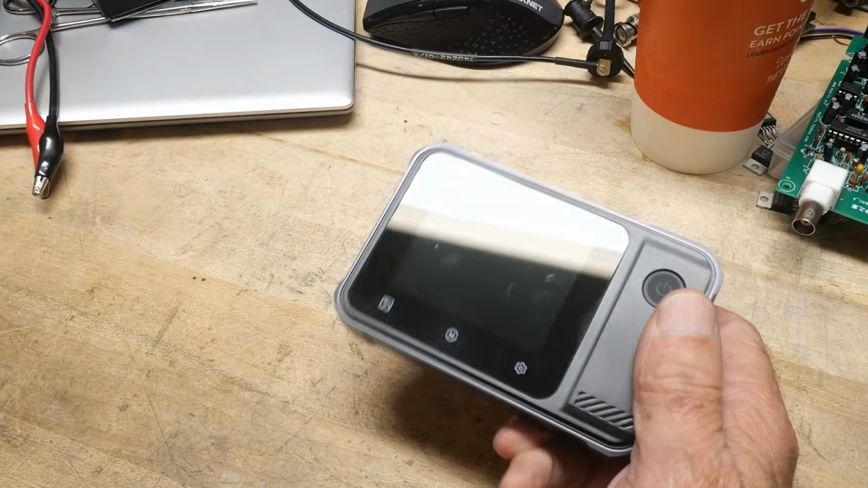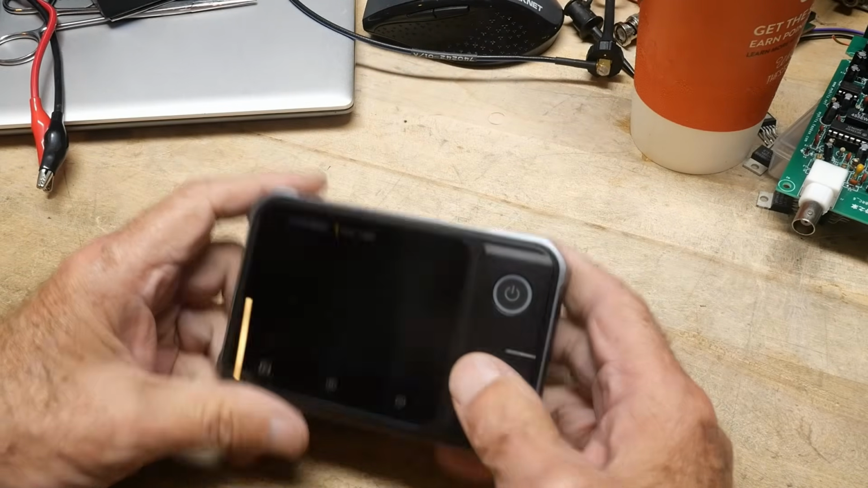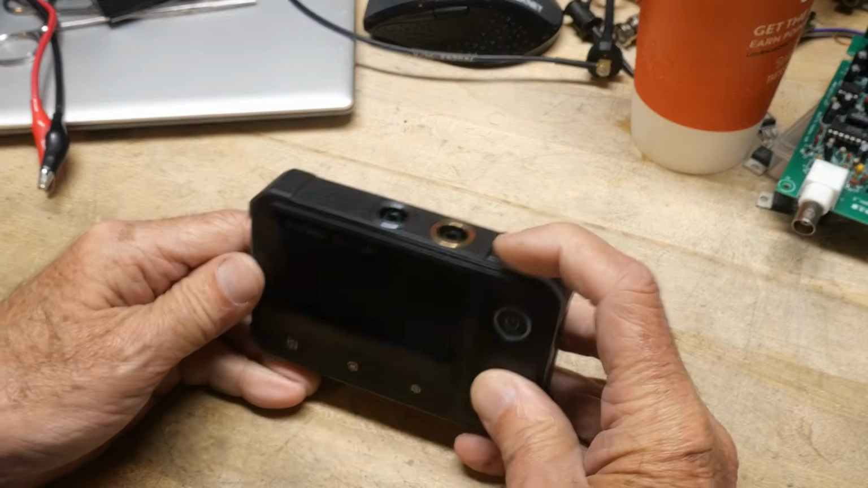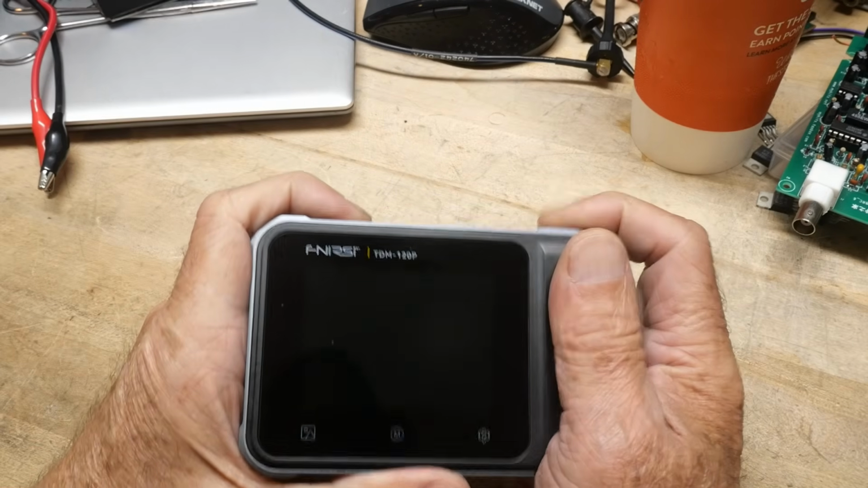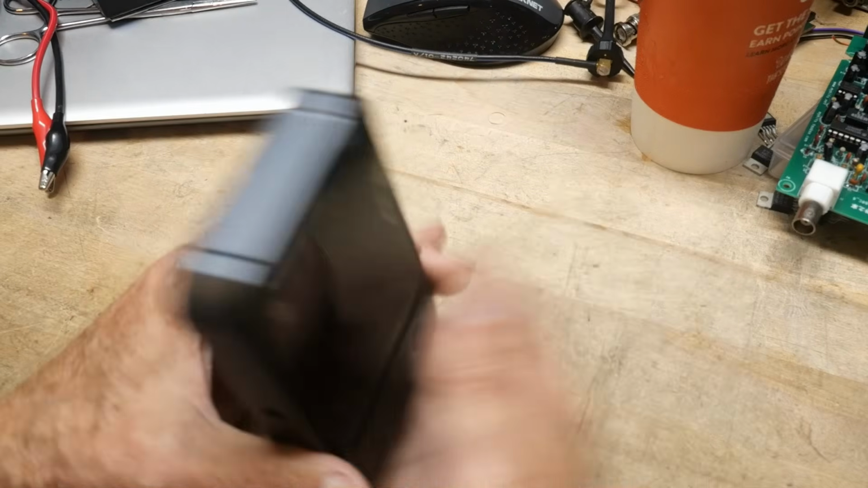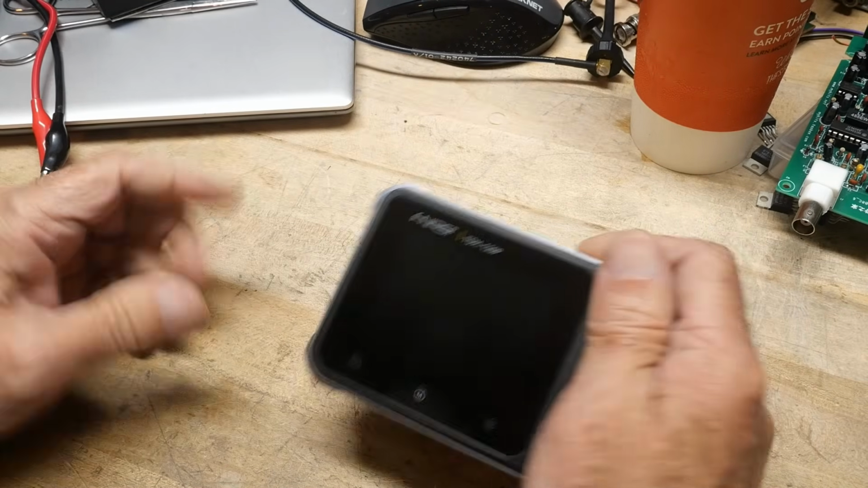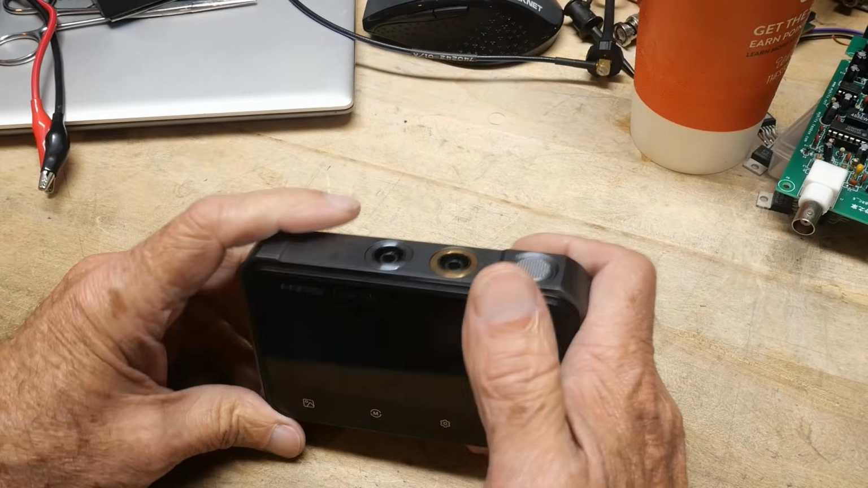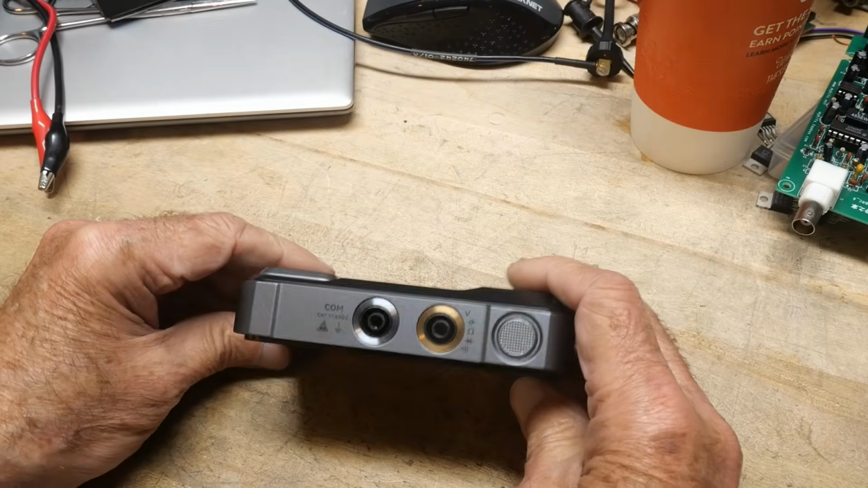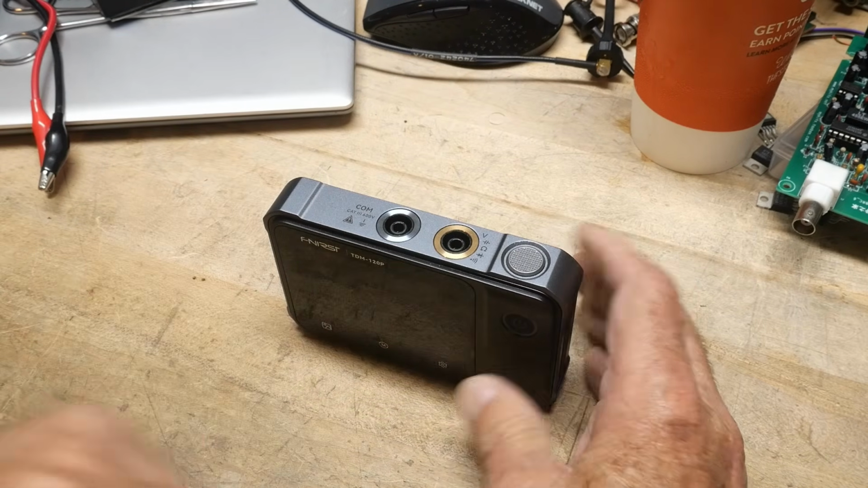All right. So it has an on-off button. This is a go button for taking pictures, just like a camera. Looks just like a camera. Here's the lens. It's got a little bulge here, kind of like a grabby thing for a camera, so you can hold onto it easier.